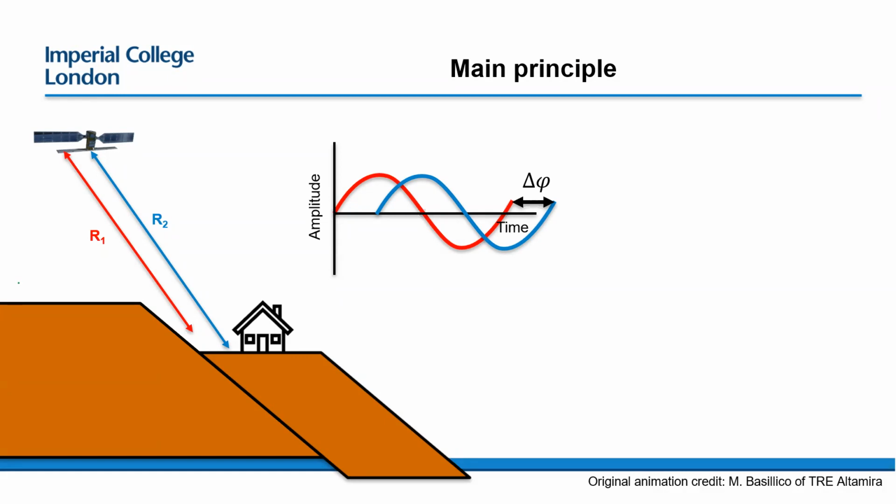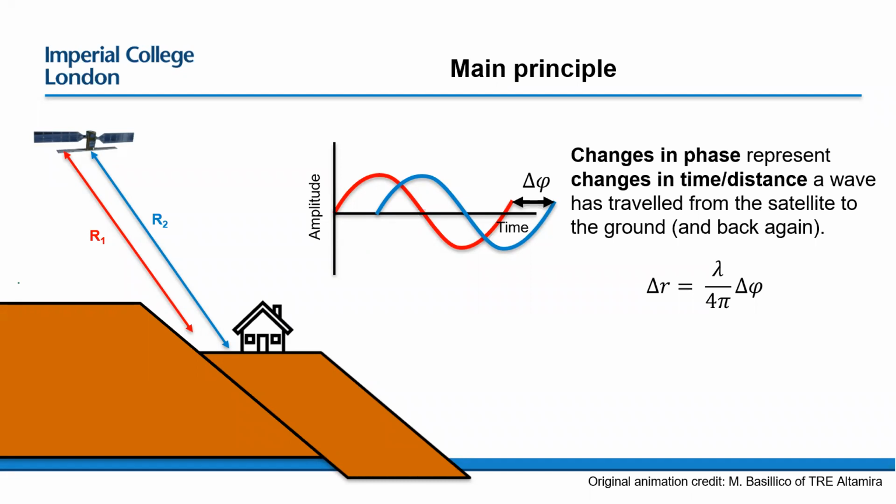There are some other potential causes of a change in phase. It's obviously a little bit more complicated than just taking two numbers from each other, but the basic principle relies on this proportionality between the phase and the range of objects on the ground, which we call scatterers.